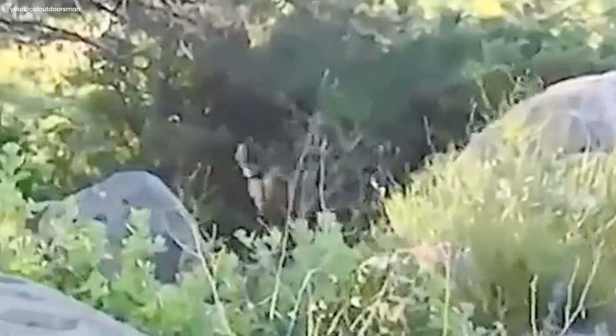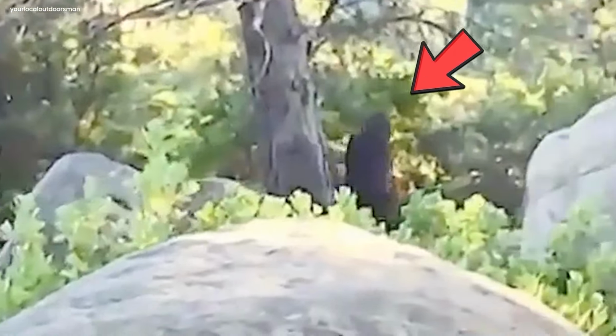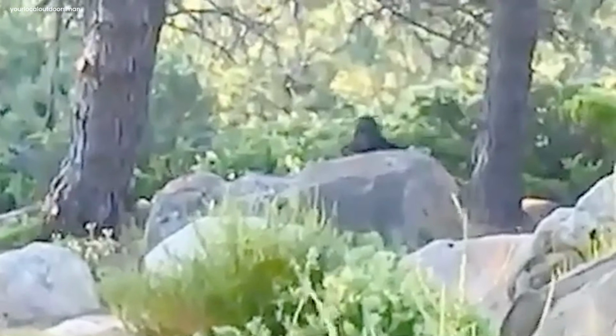A Bigfoot's baby. When this video hit the internet, it had everyone scratching their heads. Was it just a big gorilla holding its baby and running away from the nearby humans? Or was there more to this video than what meets the eye?